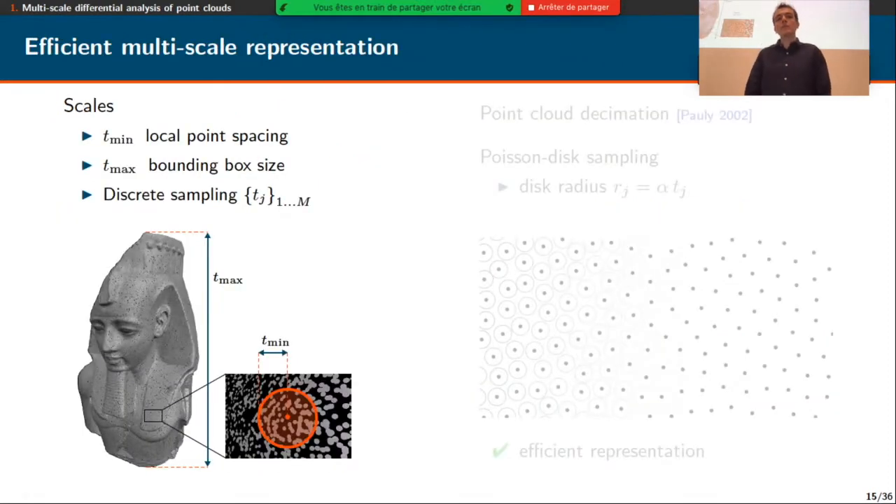Now, how to do it at multiple scales, how to estimate this curvature at multiple scales. I recall that the scale is the neighborhood radius used to locally fit the algebraic sphere at each point. So we define the minimal scale Tmin as related to the local point spacing of the point cloud, and the maximal scale Tmax related to the bounding box size of the whole point cloud. And then we sample m discrete values Tj of scale between Tmin and Tmax.